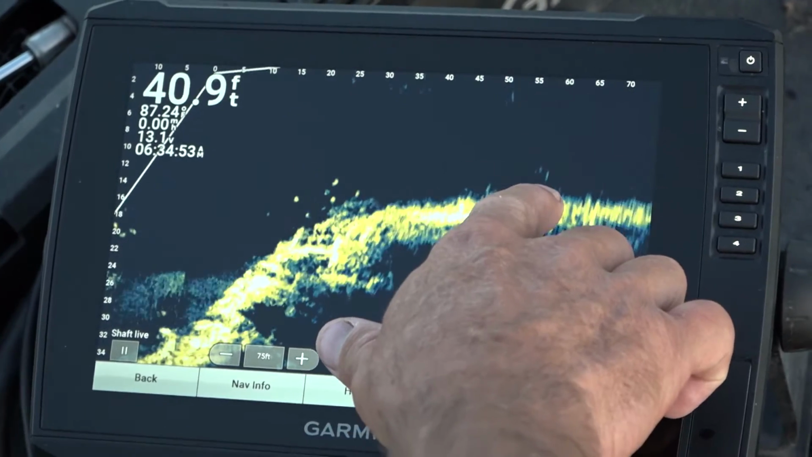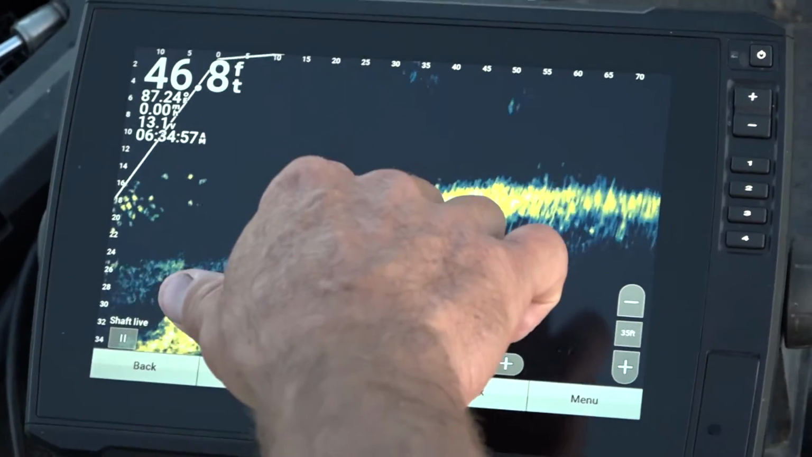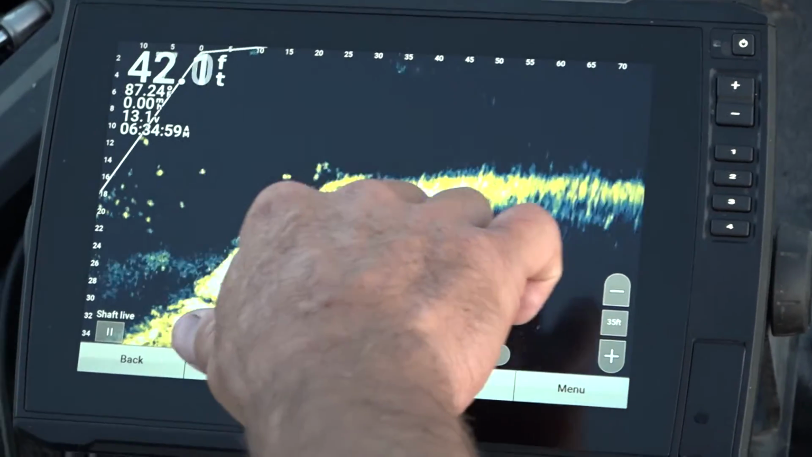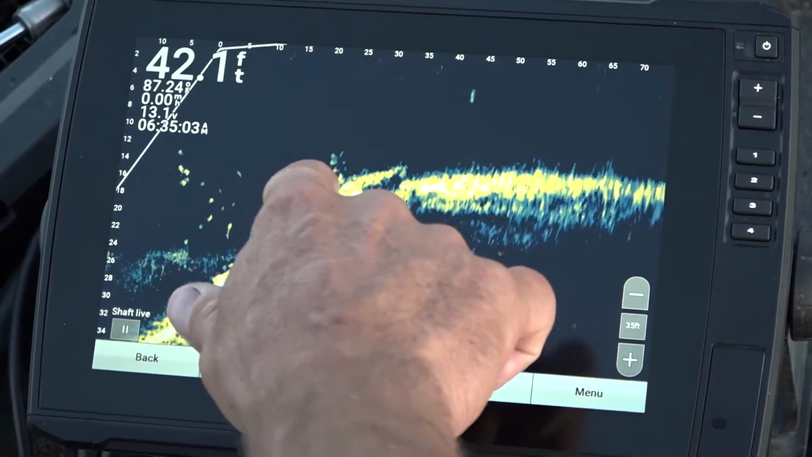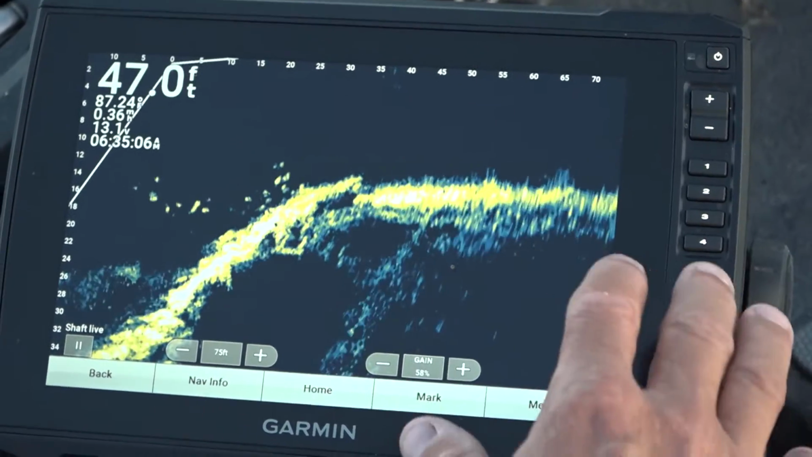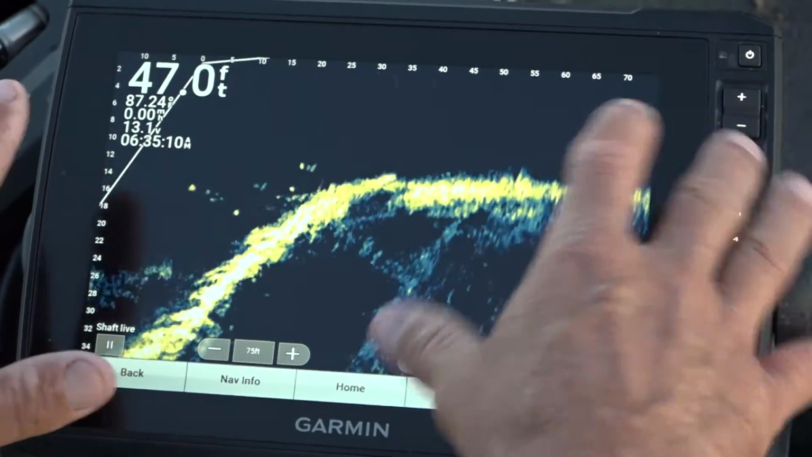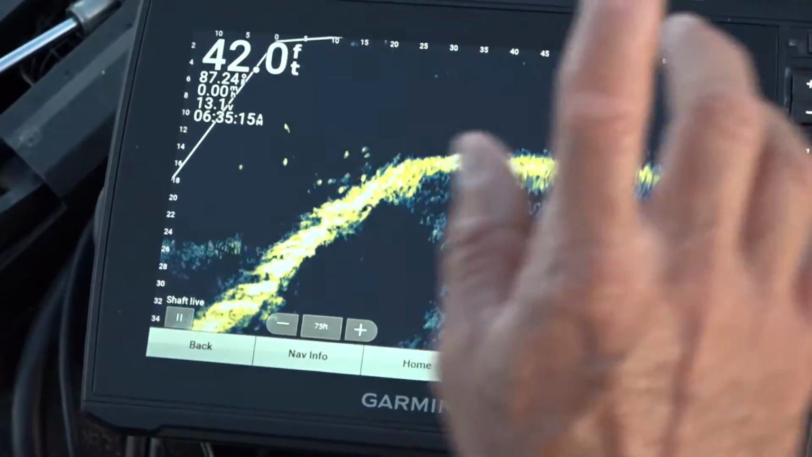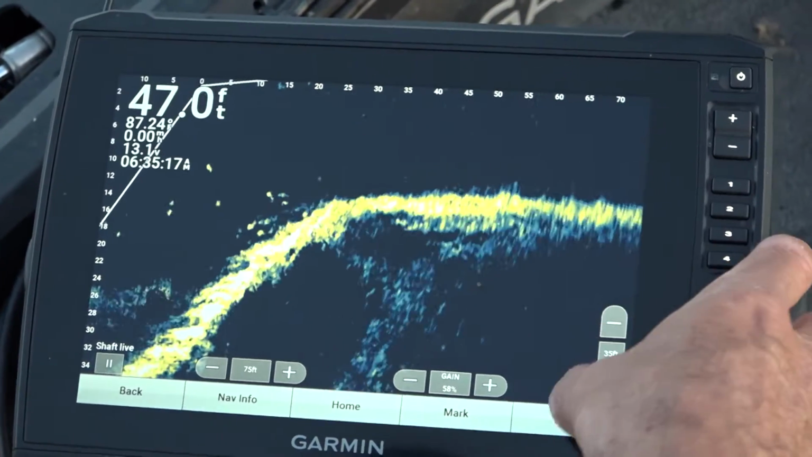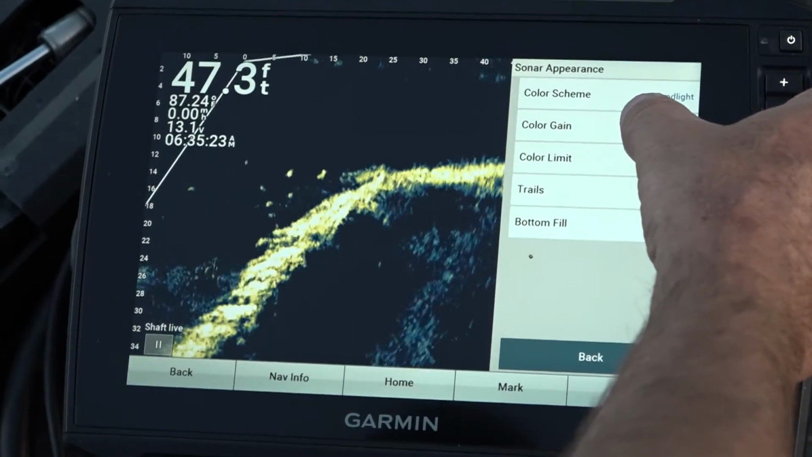And you see you got a couple way out here at 60 that's up high, but the main school is right there around that turn rock. All of these right here are white bass. That right there is a school of bass. But as far as the adjustments that I make on my screen, that's pretty much it. Gain, your depth, your forward range. The only other one that I like to play with sometimes is color gain.